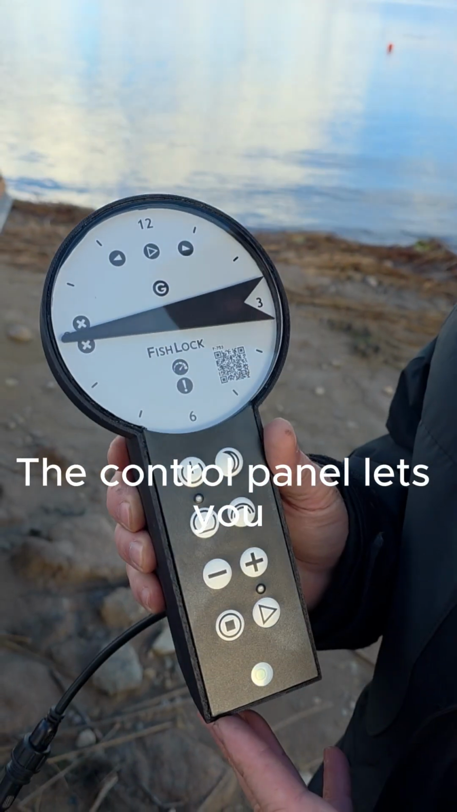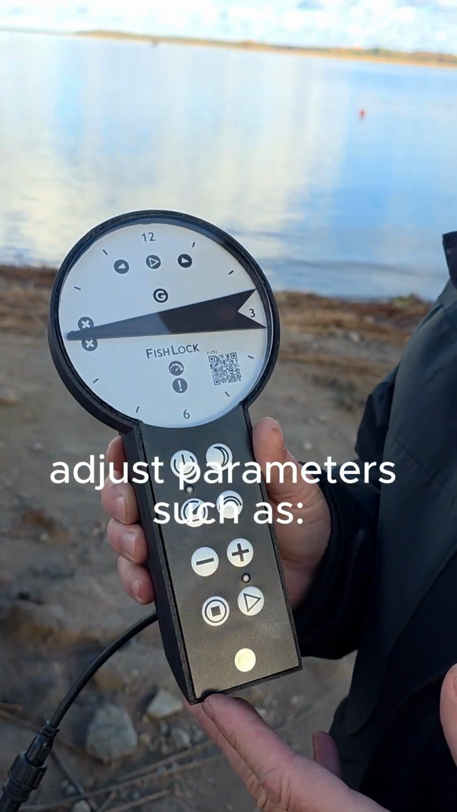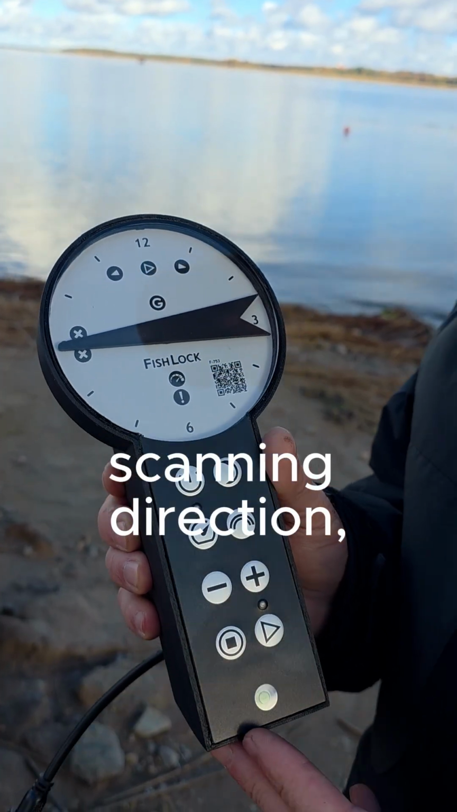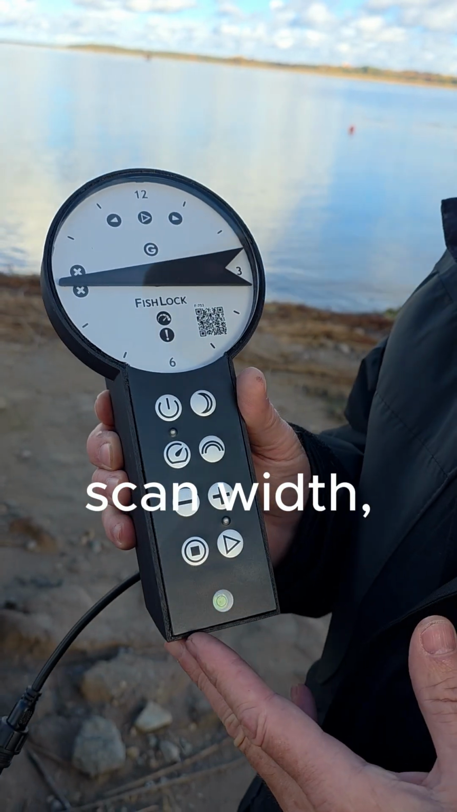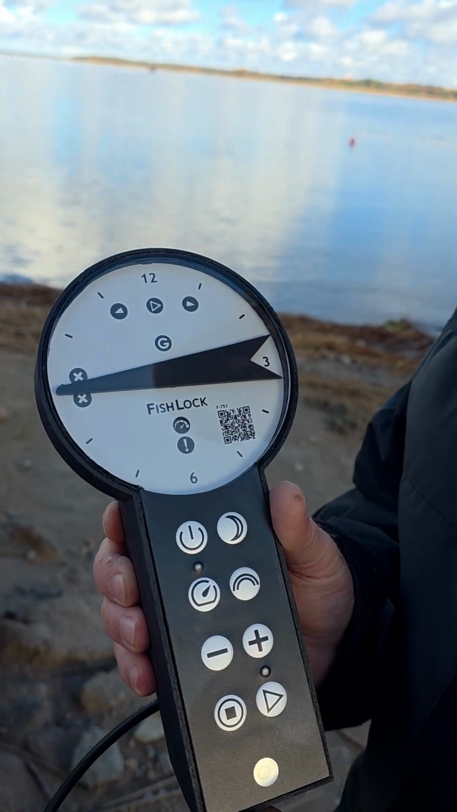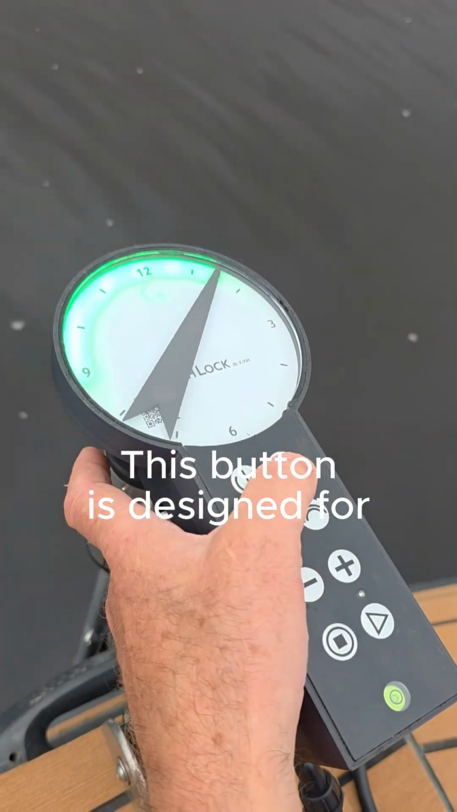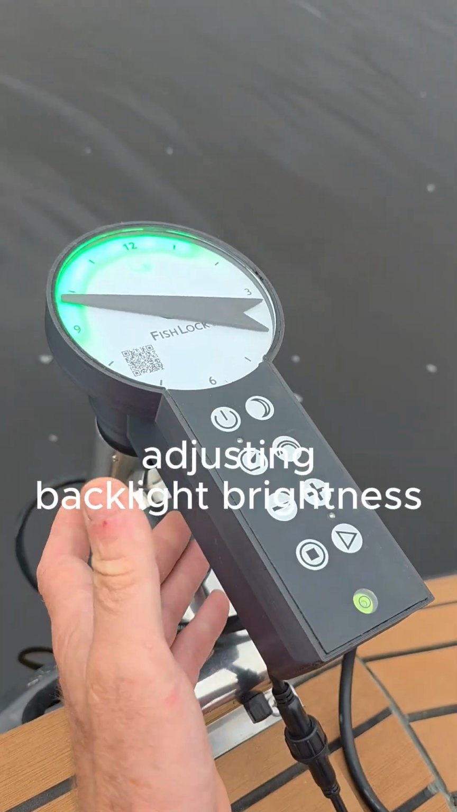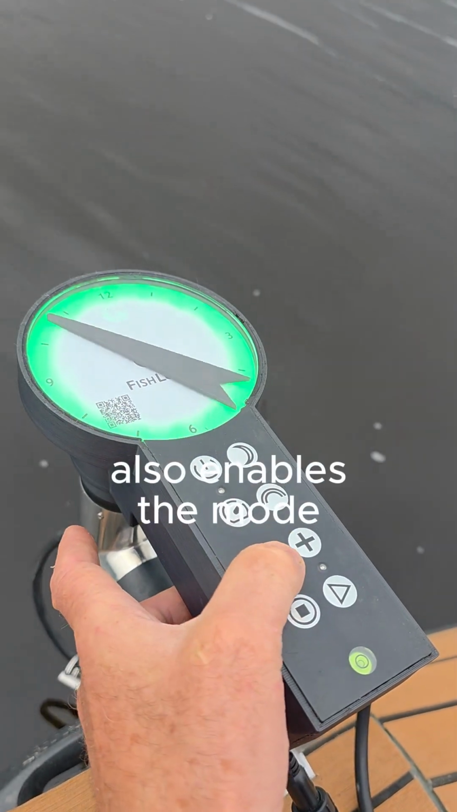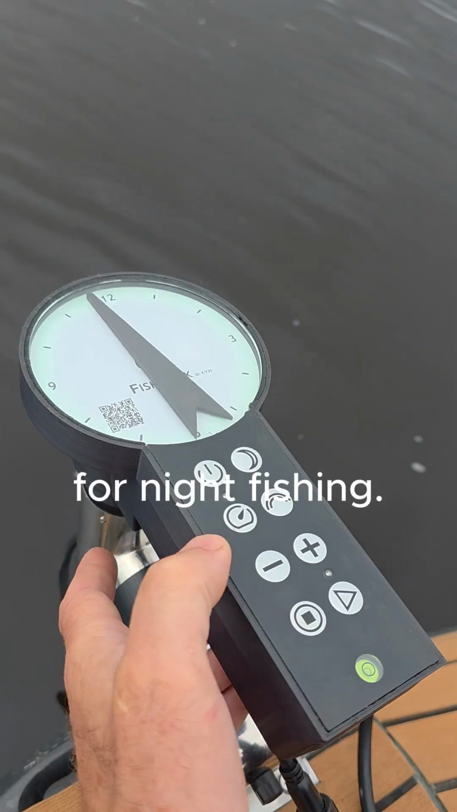The control panel adjusts parameters such as scanning speed, scanning direction, scanning width, and controls all processes. This button is designed for adjusting backlight brightness. Also enables the mode for night fishing.